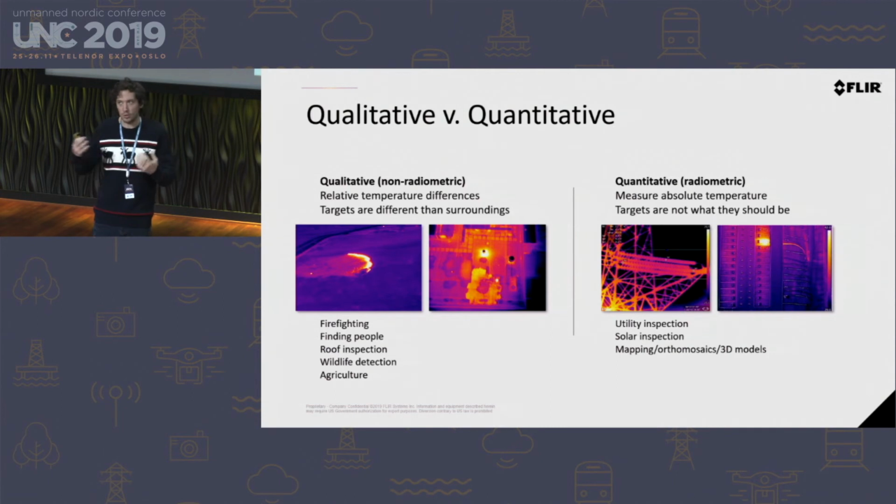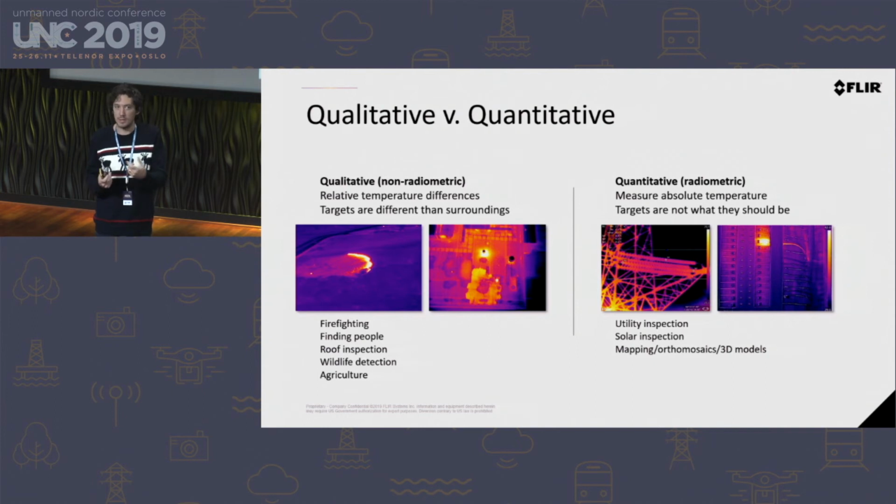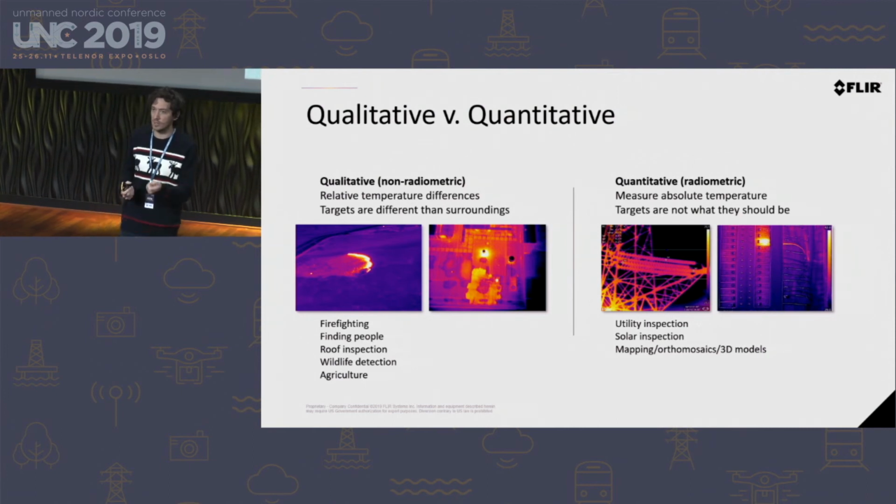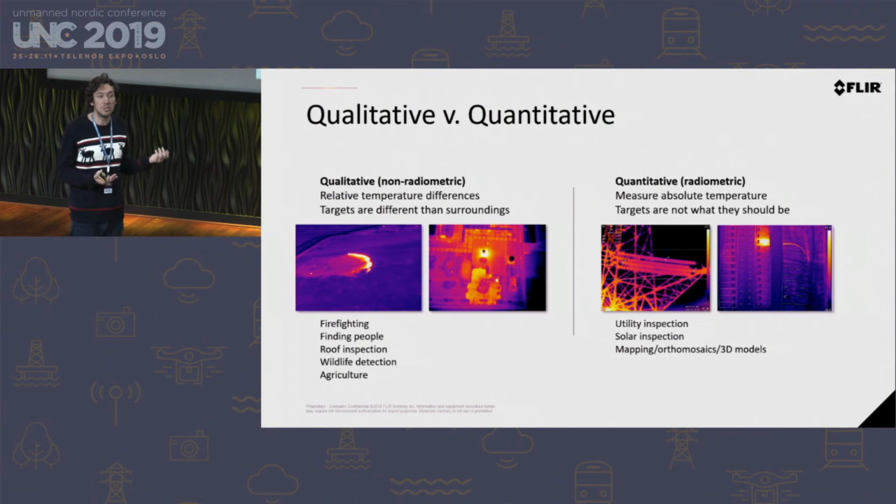As you go into the world of thermal, you'll see a lot of cameras that are the VuePro R, Duo Pro R, the Zenmuse XT2, they're all R cameras, meaning radiometric. That means that it saves the temperature data of every pixel within the image. Maybe not super important to you now, but as you work through whether you could use thermal, you want to know whether you're doing a qualitative or a quantitative mission.